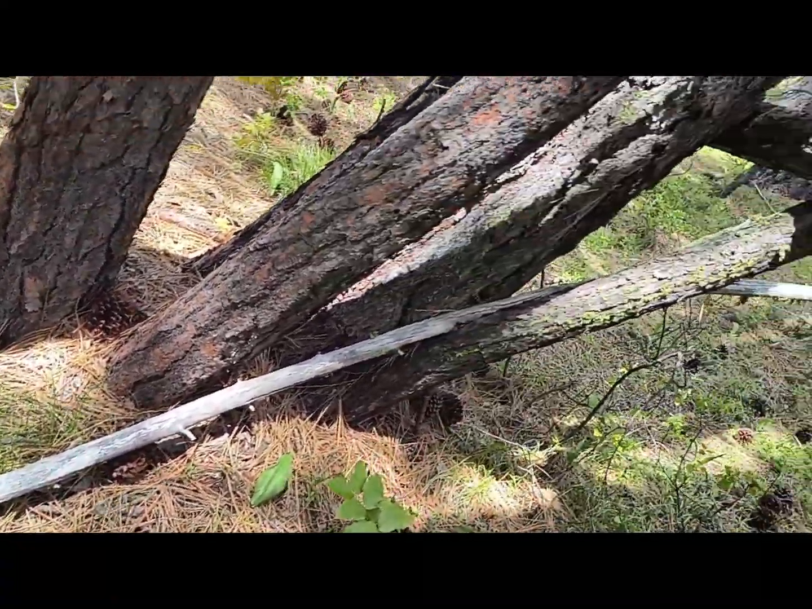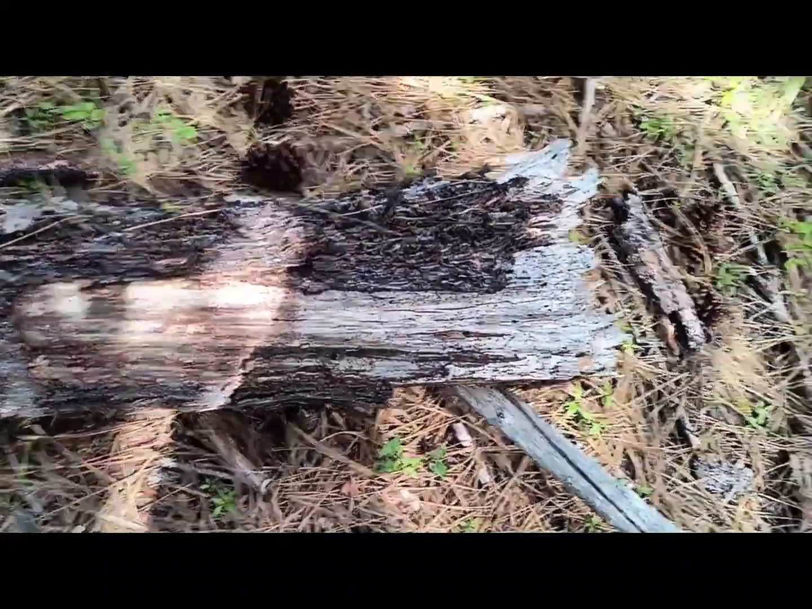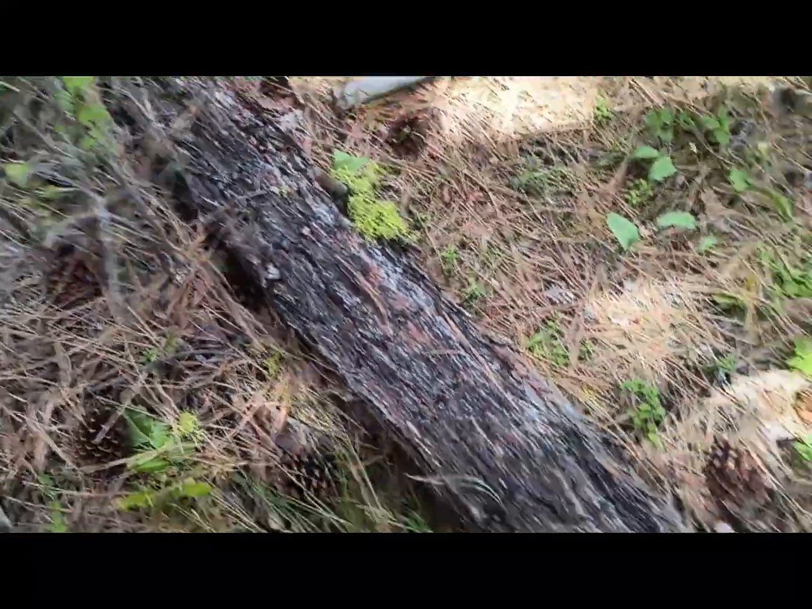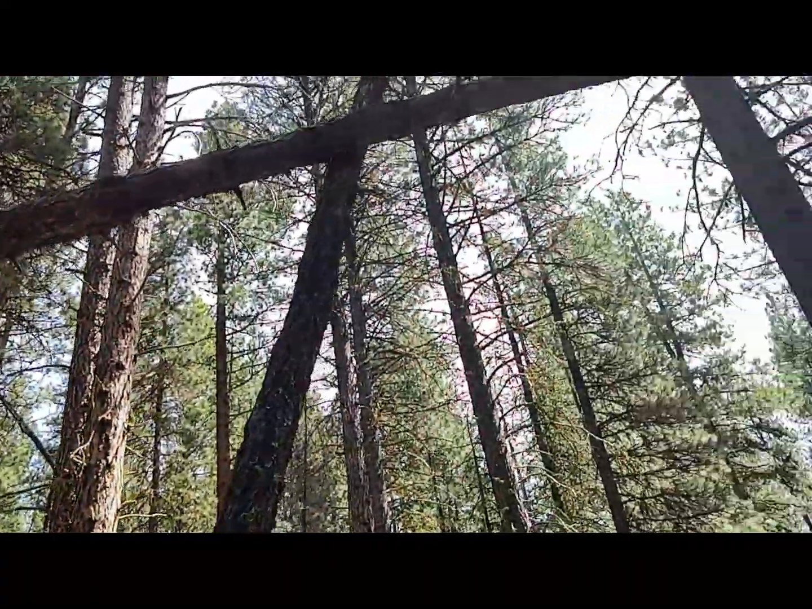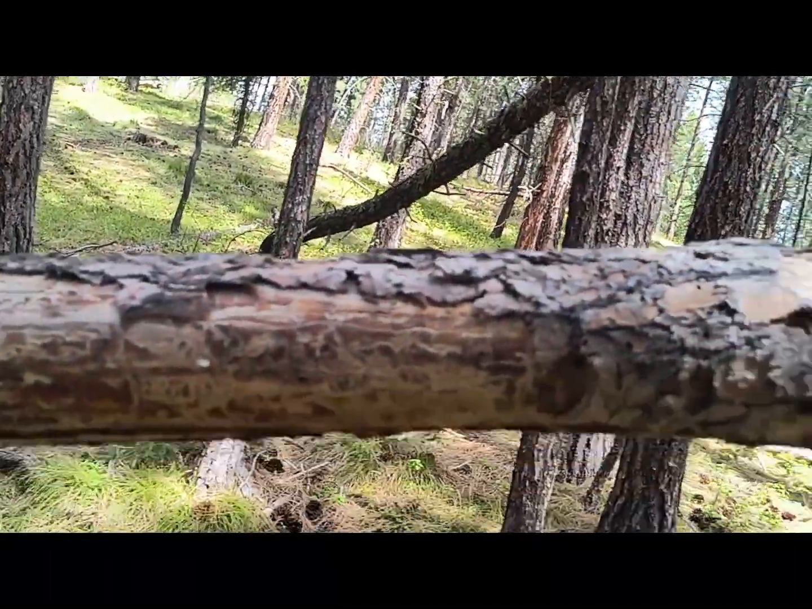How does that get in there in between? And I think this one, again, no stump anywhere, was placed probably first up in here somewhere. You got another tree coming along. Now this one up here could be natural. Hard to say, but this one's not.